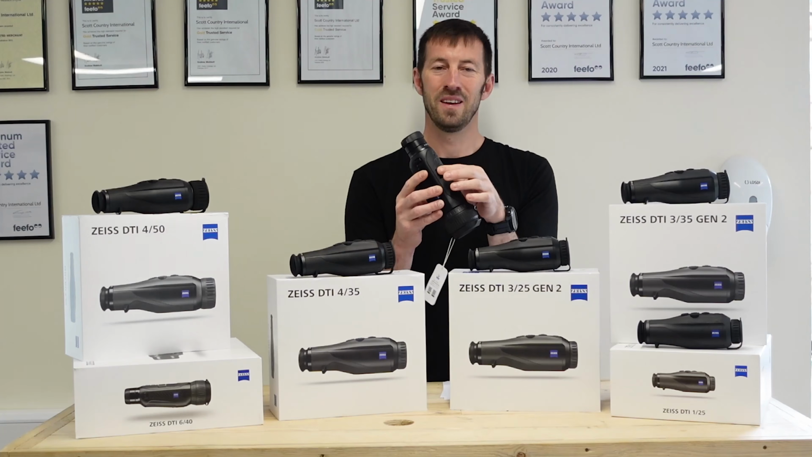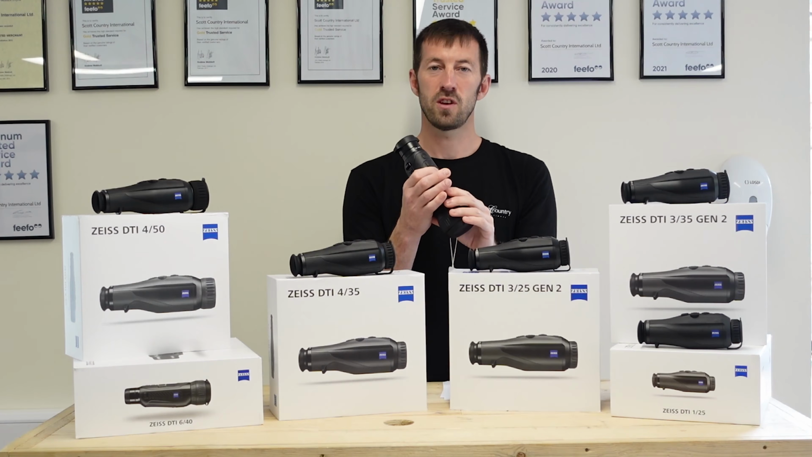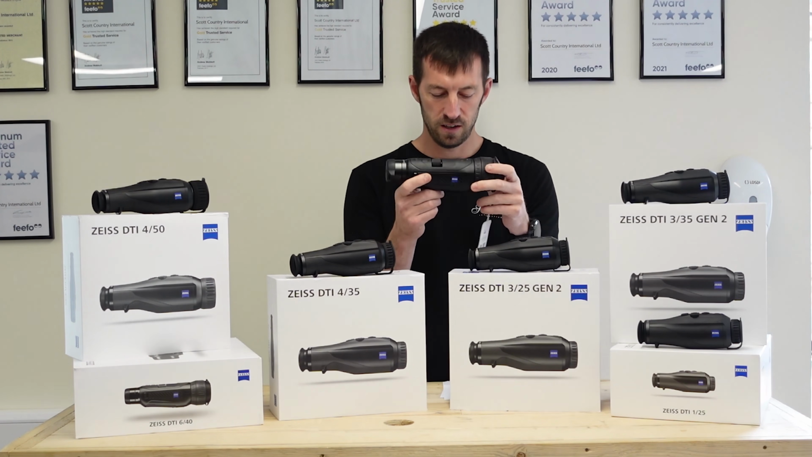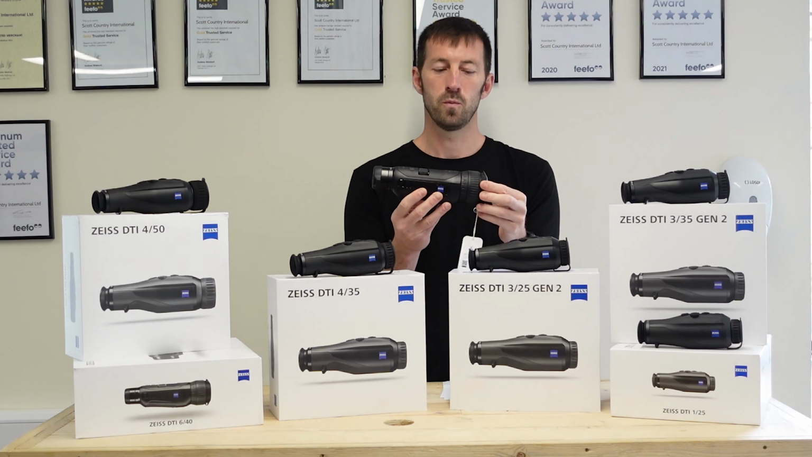Now what you can do as well with the zoom, you can zoom all the way to ×10. And it's totally reciprocal, so you can just carry on going round, or you can just keep it spinning one way, whatever's comfortable for you. Now that's the DTI 640. Now these are priced at £3,500, and that's Zeiss's flagship model in the thermal spotter range.